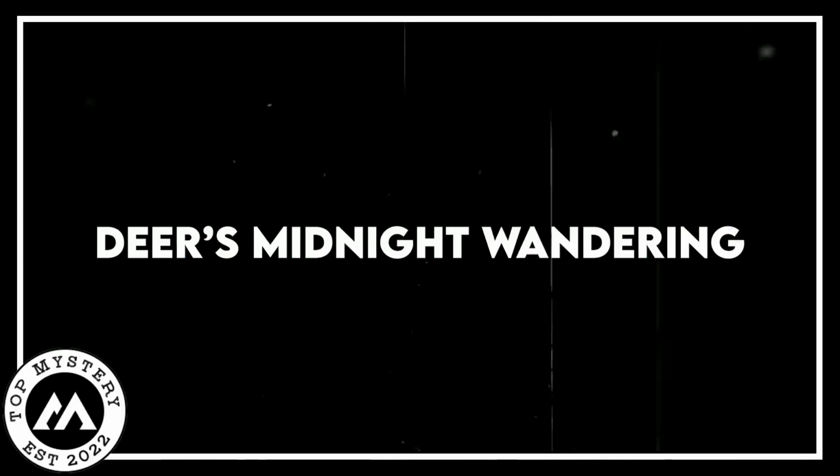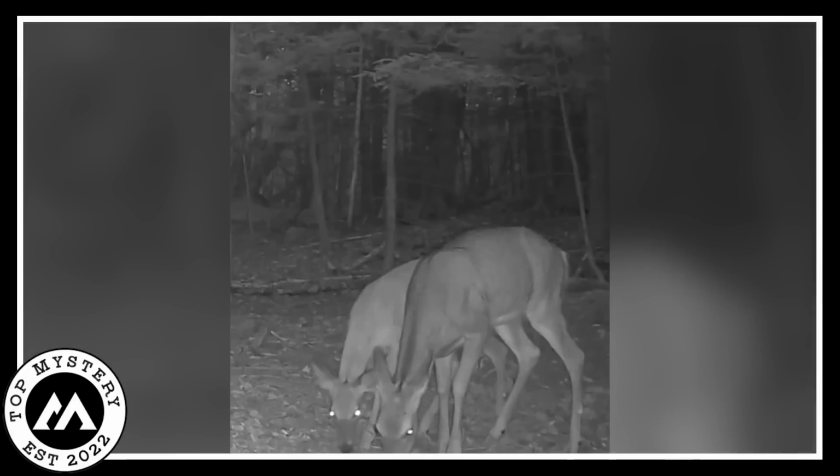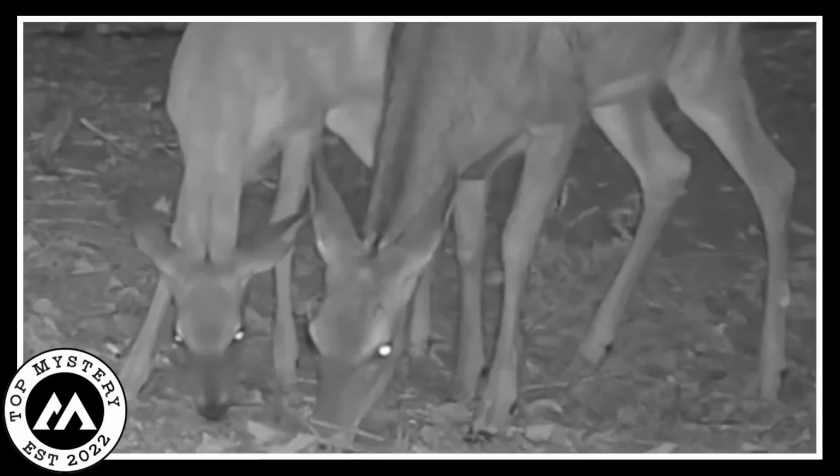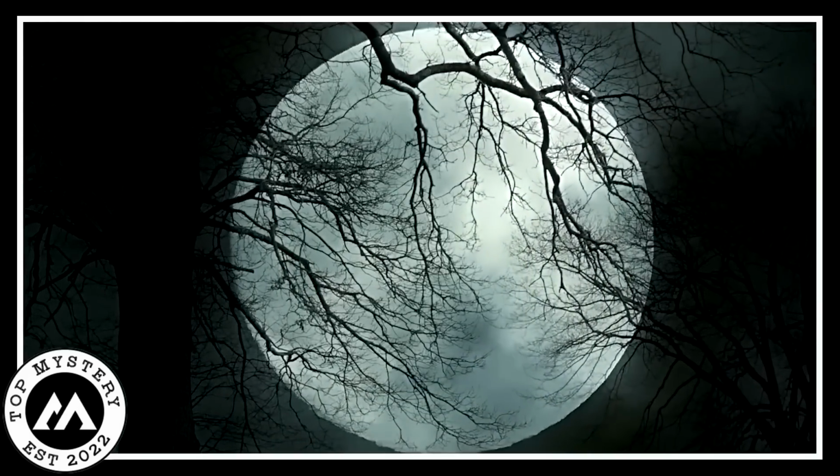Deer's midnight wandering. Once upon a time, in a peaceful country, two curious deer named Daisy and Danny embarked on a moonlit adventure. The estate was covered in darkness, with the only source of light being the silvery gleam of the full moon.